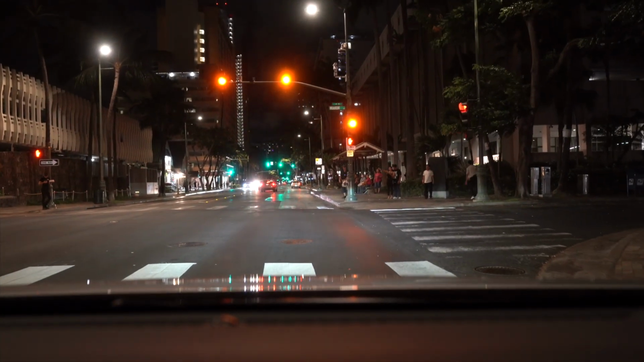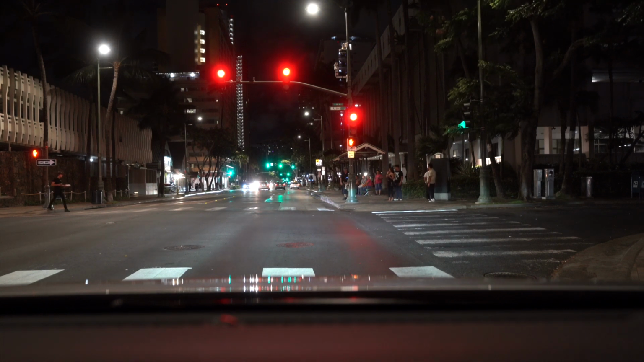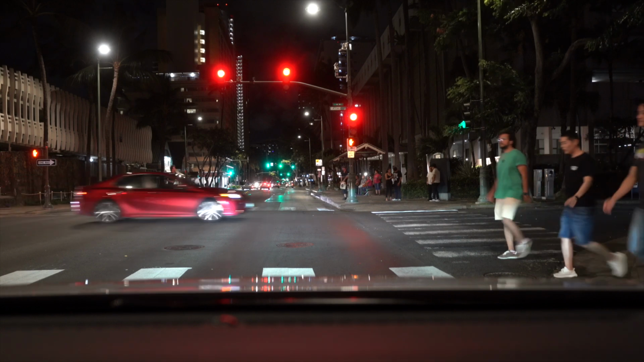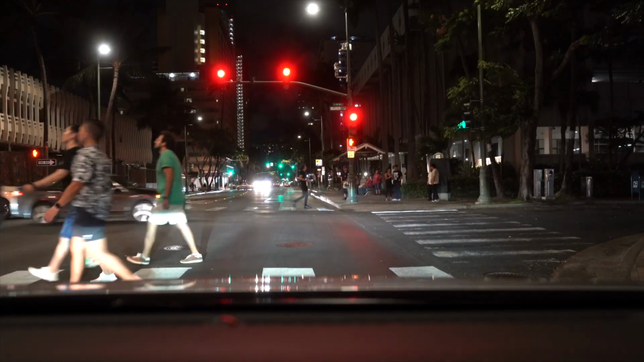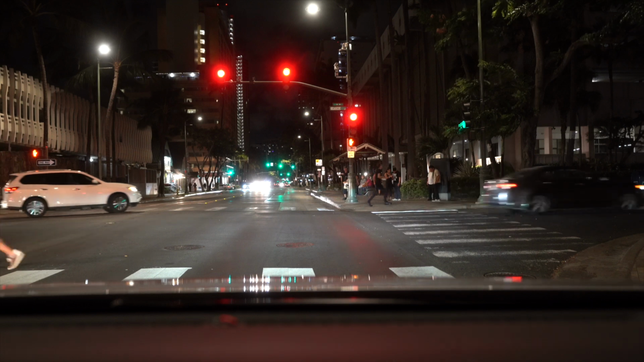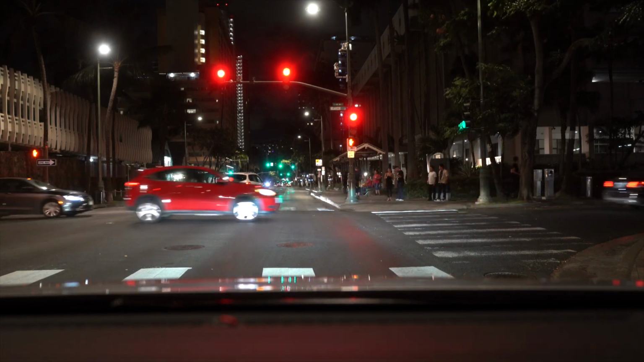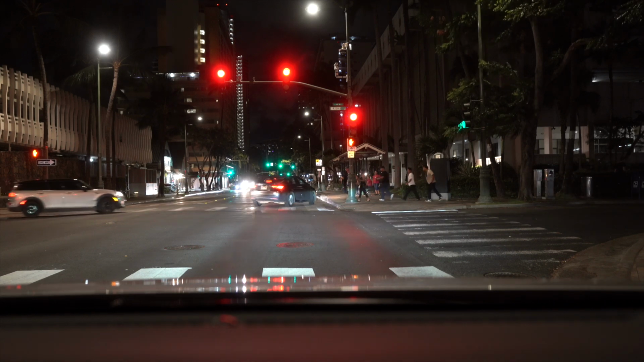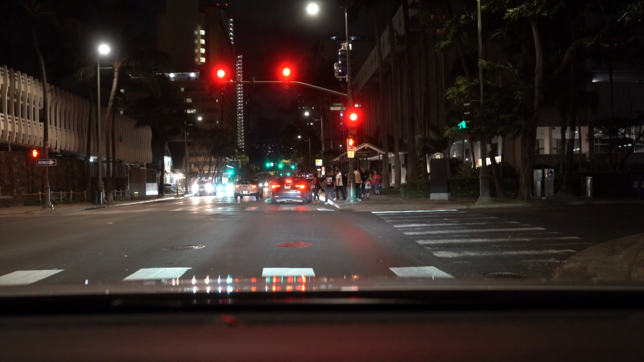I think it's called Kuhio Street. Kuhio Avenue, pardon me. And their bars, they're kind of hidden along the street and some of the side streets, but they're definitely open. People are making their way to those bars and restaurants because that's what's open and they're not ready to go to bed yet.